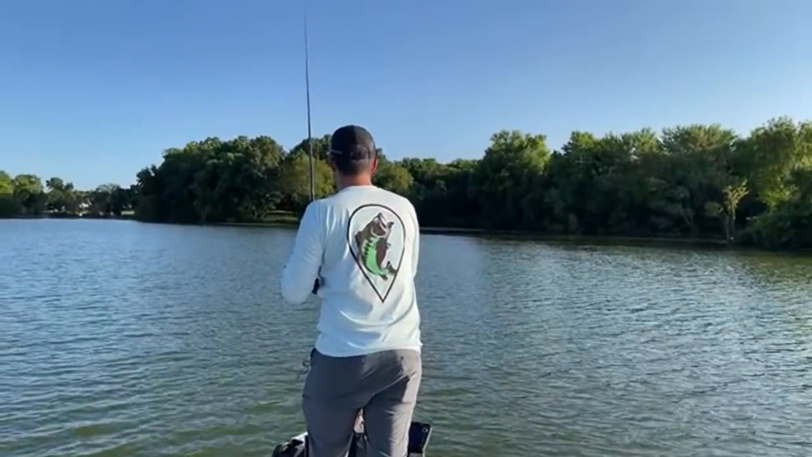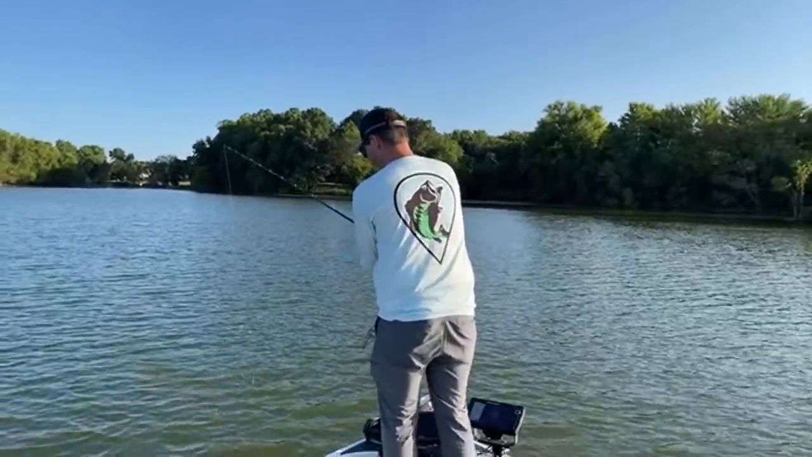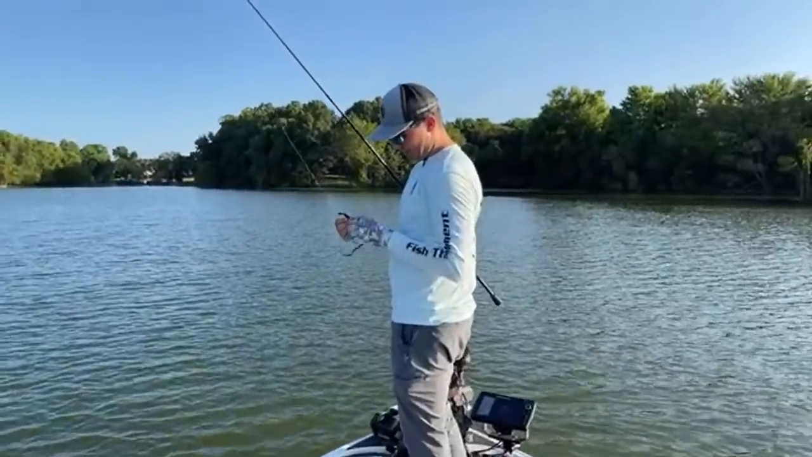Oh, golly. There was a bluegill. That was not a bass. I don't know why I set the hook on that. There's a bluegill down in that brush pile for sure.